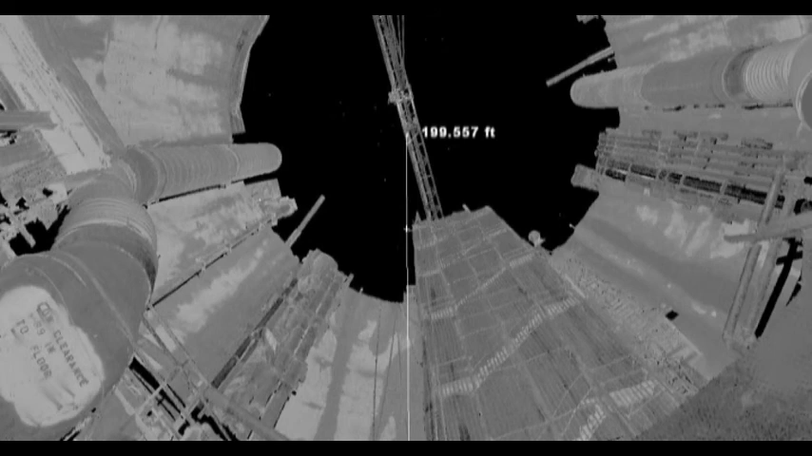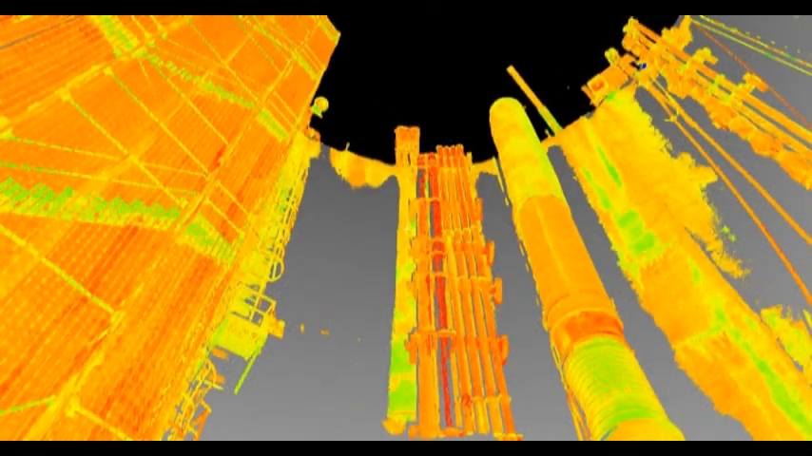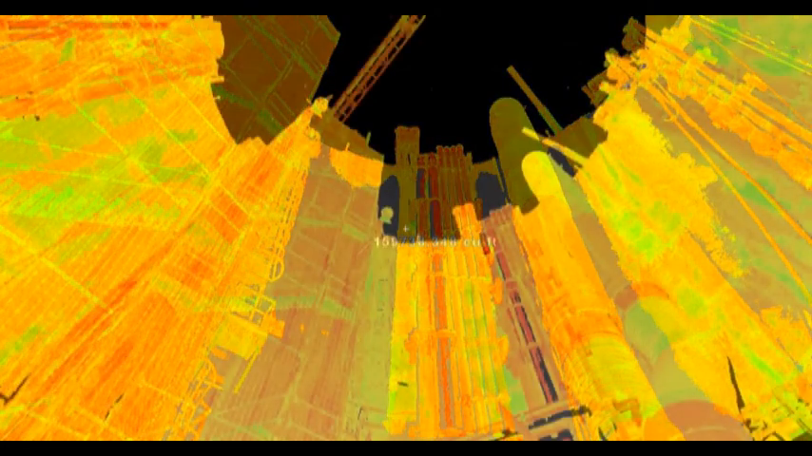Point-to-point measurements can provide accurate distances between any 2 points. Caliper measurements can provide direct vertical distances or perpendicular measurements between points and surfaces for clearances and fits. Even area and volume measurements can be extracted from the point cloud, providing accurate quantities and in-depth cut-and-fill analysis.